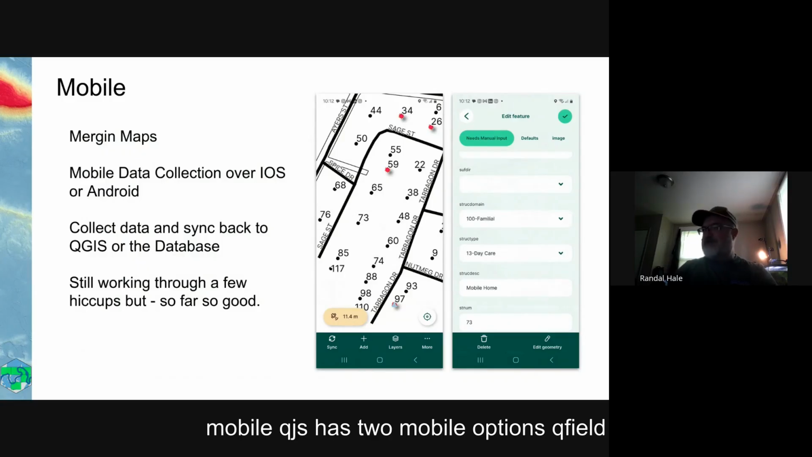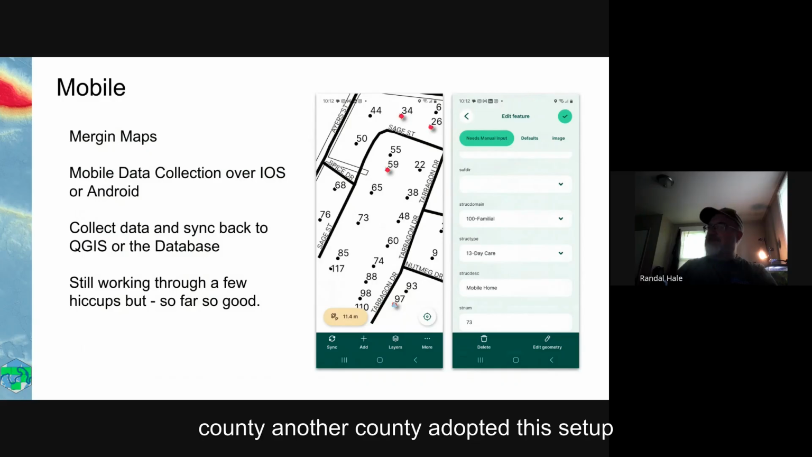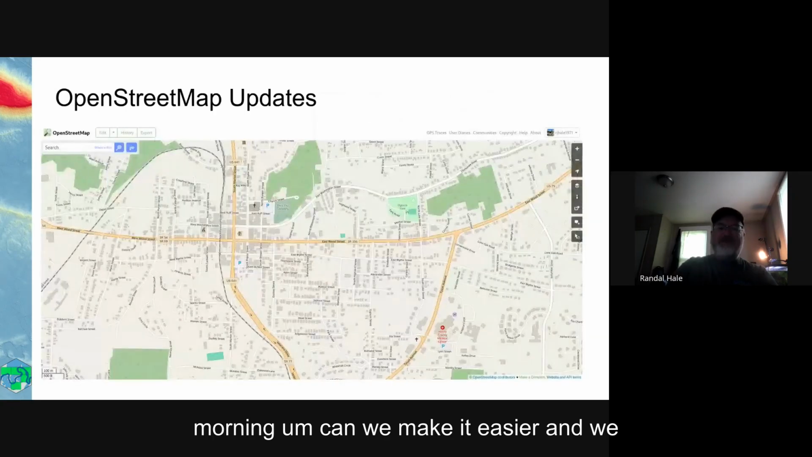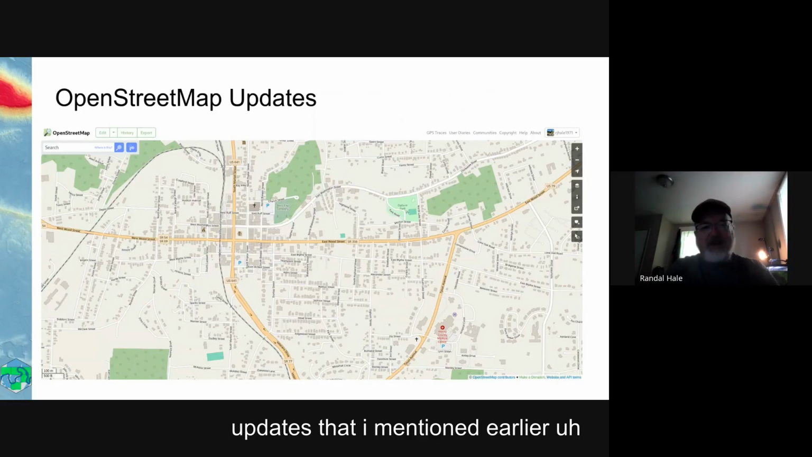Mobile. QGIS has 2 mobile options, QField and Mergin. Disclaimer, I'm a Mergin Maps business partner. So another county adopted this setup. We're running all theirs on Windows, but they're using Mergin to go out, collect data, syncing it back into QGIS, syncing it back to the server. So it's a little bit clunky. We've got to work out a better way. In fact, they called me this morning. Can we make it easier? And we probably can.